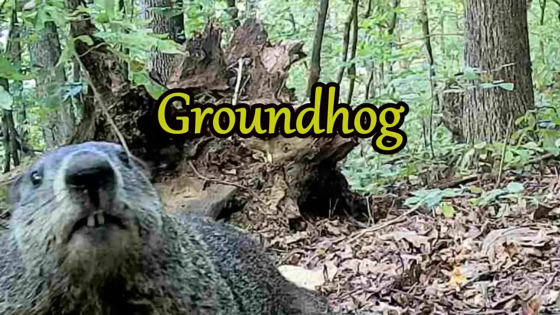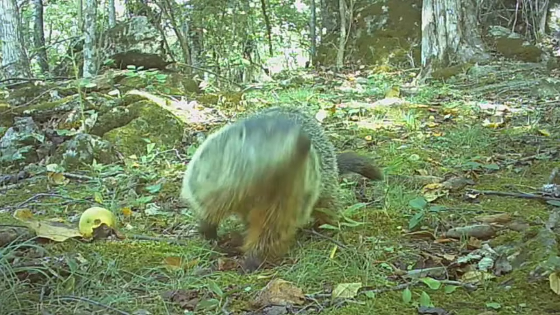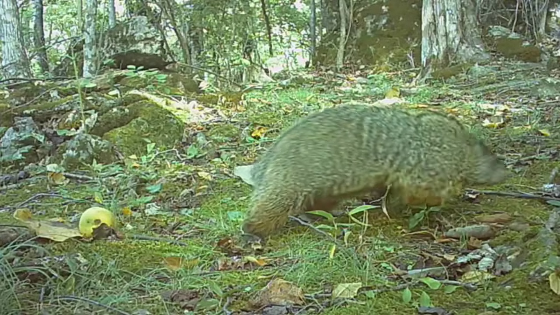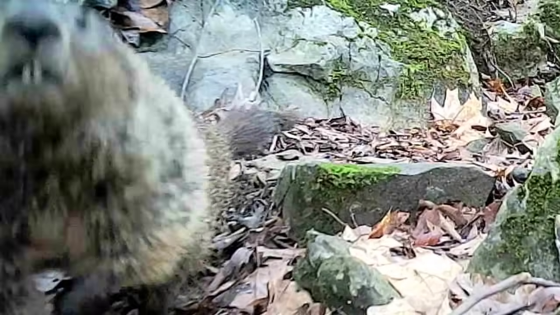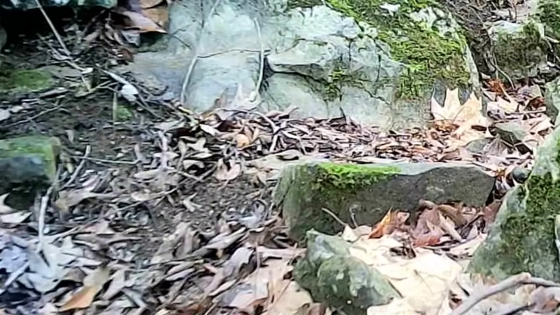Some people call them woodchucks, but here in these mountains in the south, we call them groundhogs. And old Dirty Dan here is the one I'm talking about. He's comical in himself. And he likes the camera. I always got time to say hi. He's a character.